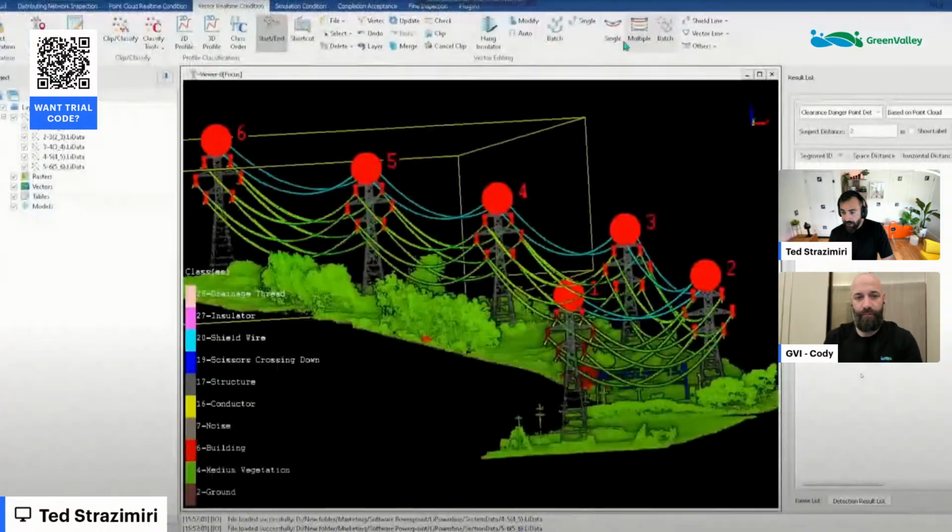Yeah, and the data seems intimidating. When you see all of these menus, it seems like, oh my God, it's going to take forever to learn this. But what I find with the GreenValley software is that if you work your way from left to right, you're usually going to end up in the right spot. Right, so it's set up sequentially. You start with clipping and then classification, and then you start the vectorization.